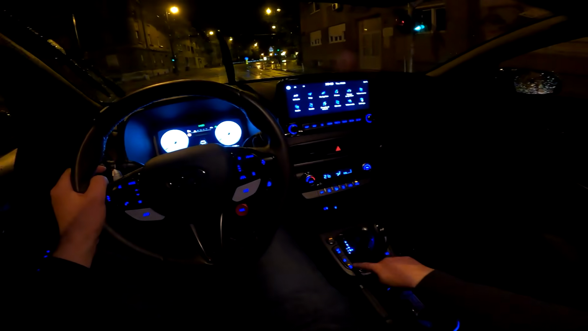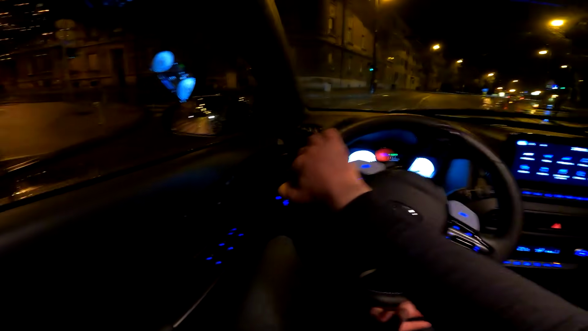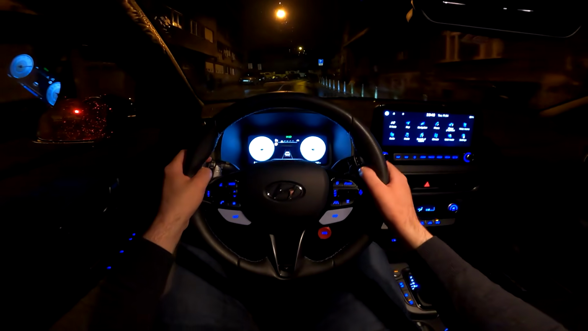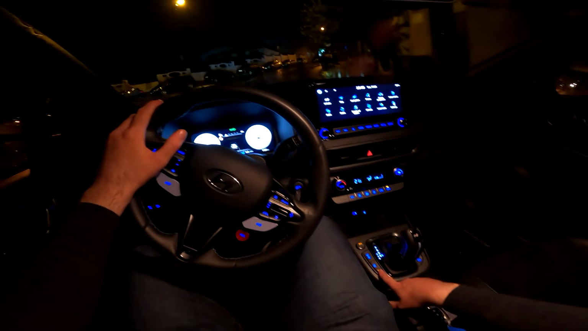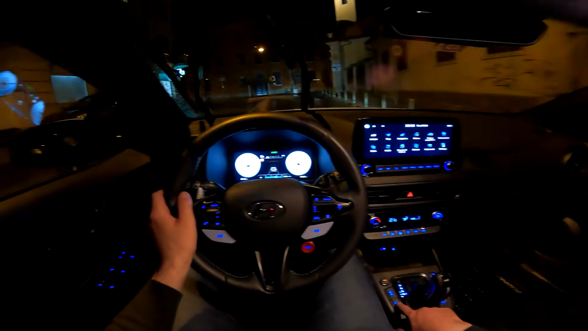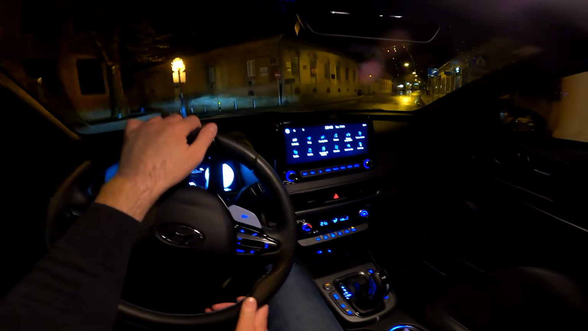Now we do have the start-stop off, because the start-stop system is on here since I put the car to normal mode. When you have it in N mode, it's switched off, but if you are in normal mode, you do need to press this button in order to switch it off. Speaking about the buttons here, we have the heated seats and a heated steering wheel, but also the cooled seats for both passenger and the driver.